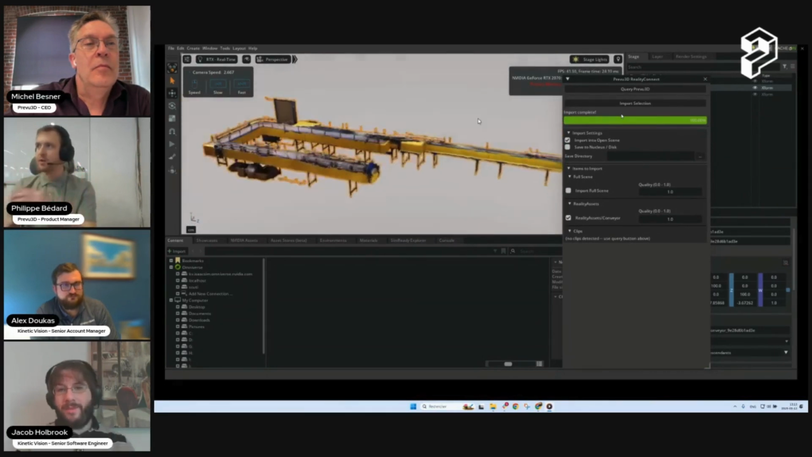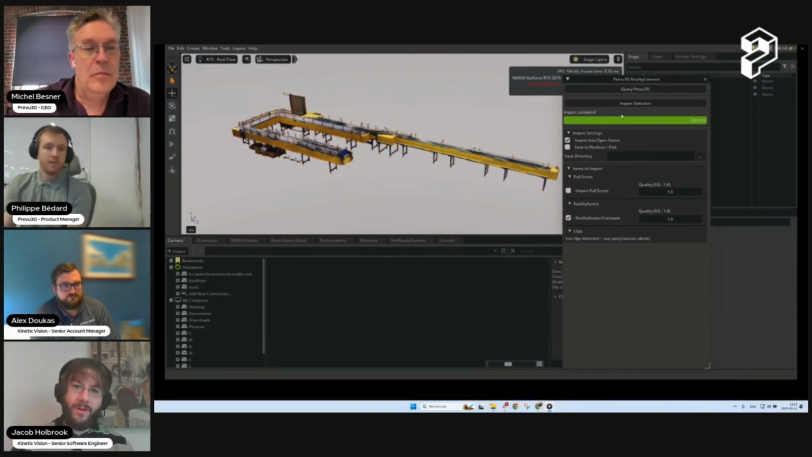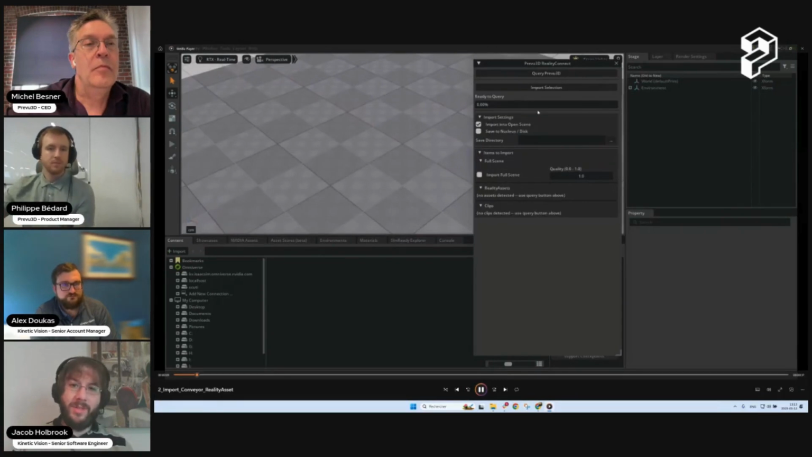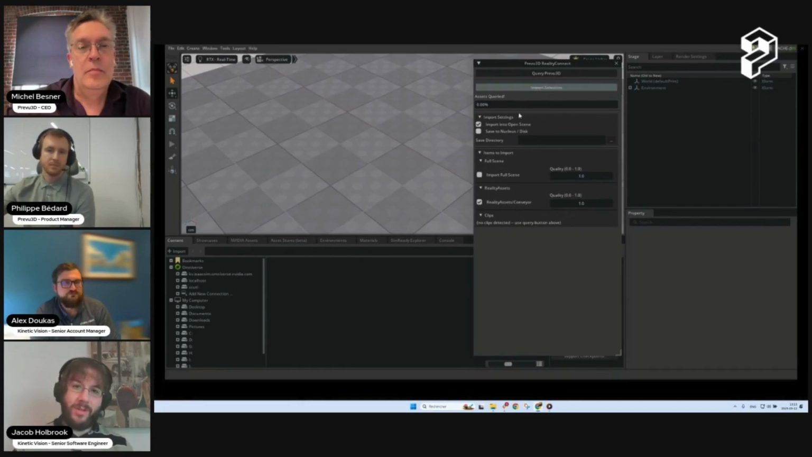I know there are some options as well to save on Nucleus. So the default is that it pulls what you've selected into the open scene. If you have a lot of different segmented reality assets, you can also save them to your disk.